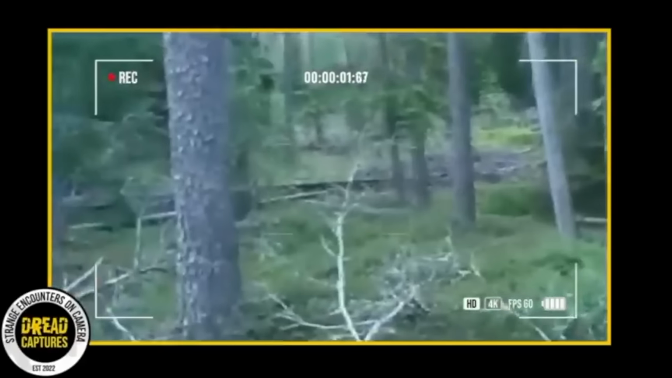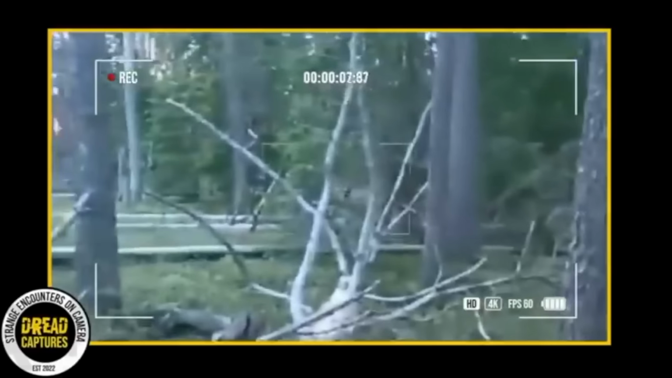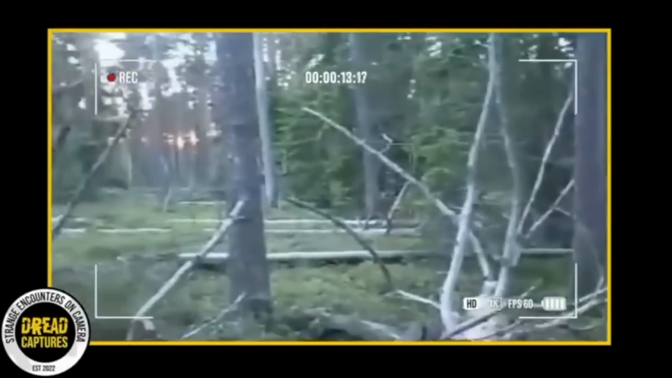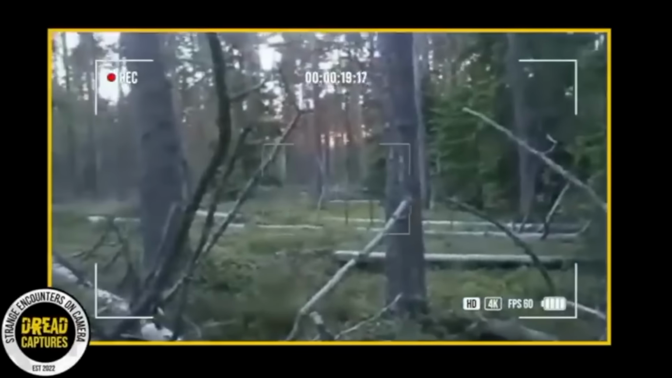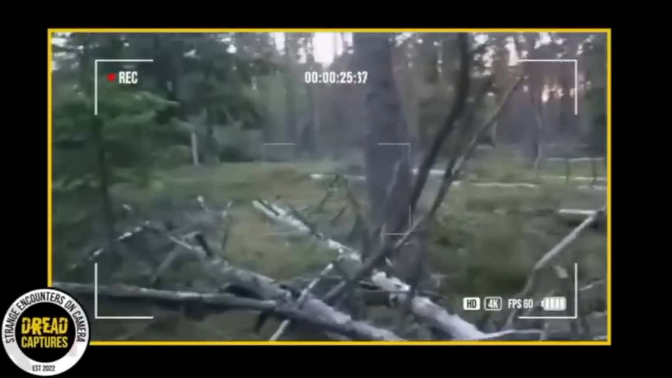This captivating clip from somewhere in Russia, a guy is out enjoying the wilderness with his kid during a day trip, recording their excursion. What he captures next is nothing short of astonishing. Behind some trees, there's this enormous hairy figure darting across the frame. This thing is big, it's moving on two legs, and obviously everyone's first thought is Bigfoot, or perhaps an exceptionally large wild animal.